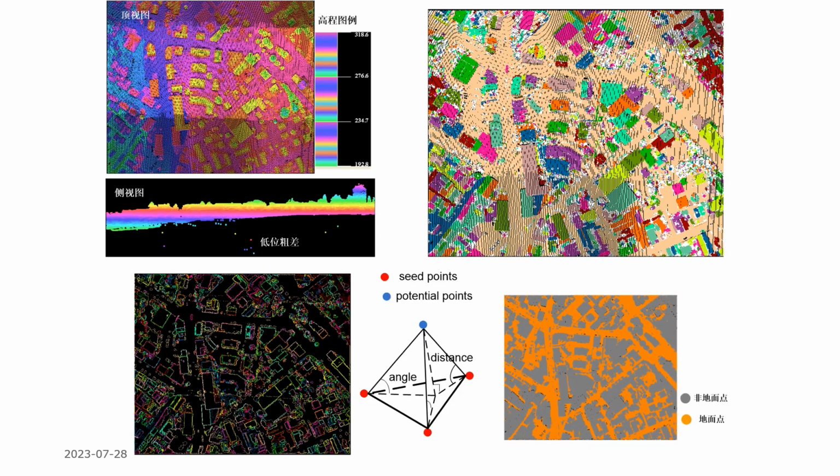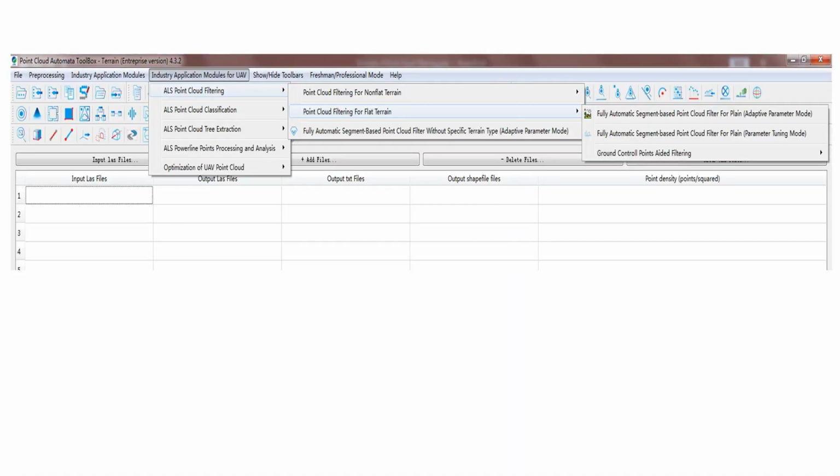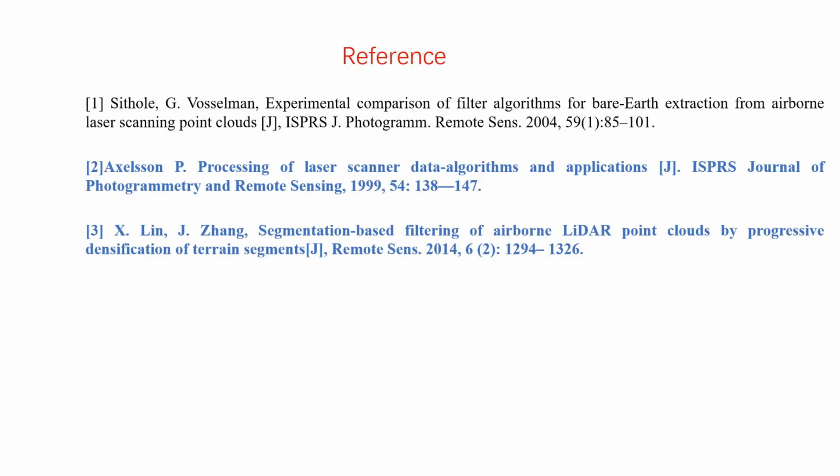What's the benefit of this? It reduces the calculation time and improves efficiency. In our software, the irregular TIN progressive encryption filtering method based on object primitives is placed in the industry application module for UAV. This is also the filtering method we recommend. Well, in this video, we briefly introduced the principle of the filtering method. If you are interested in the details of the filtering algorithm, you can refer to the above related articles.